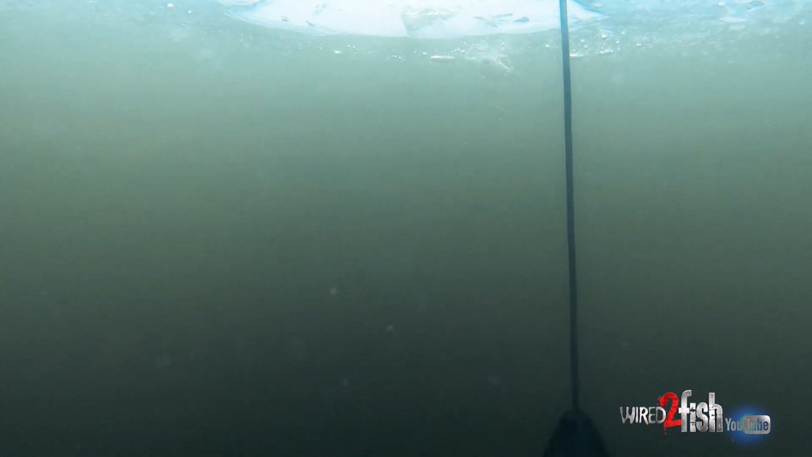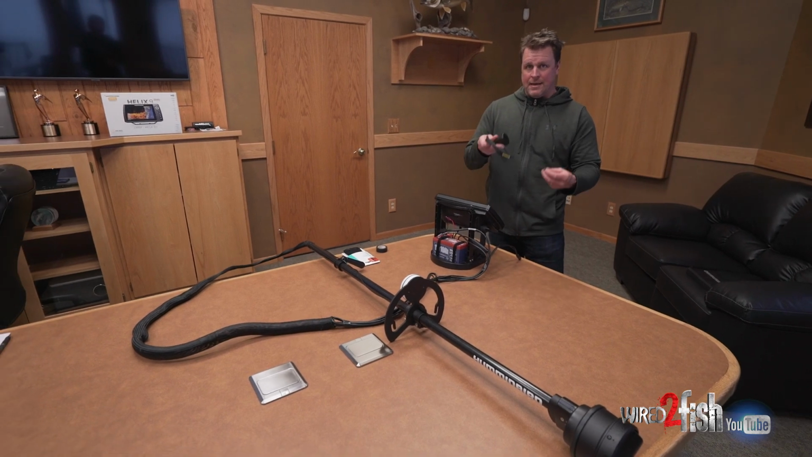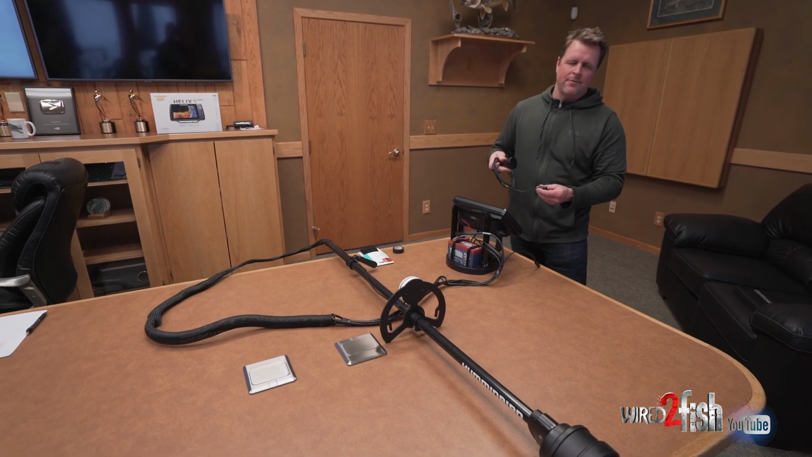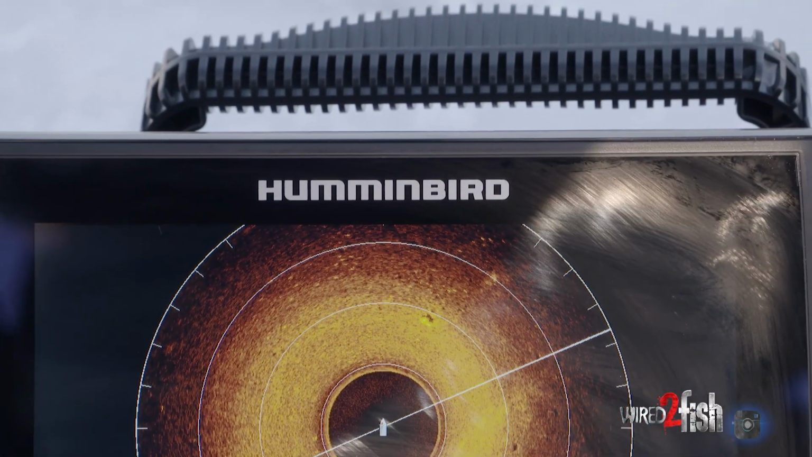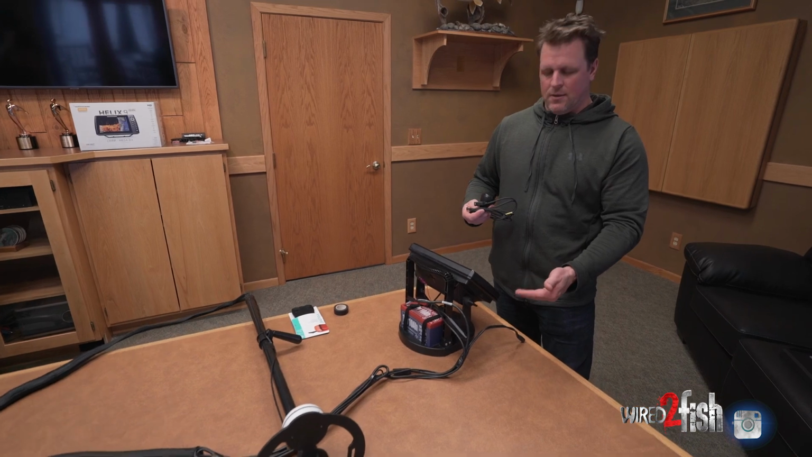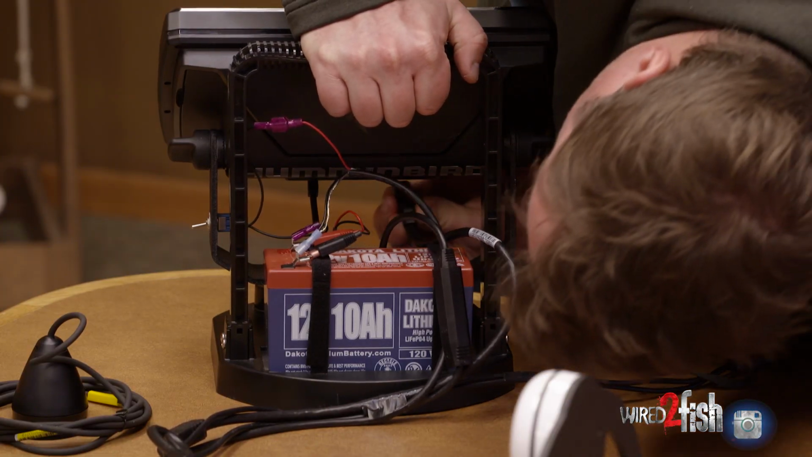Now, at Wire to Fish, we use this as a dedicated 360 unit, but I do want to make mention that with the Y cable, you can have this set up for dual use, both as a 360 unit for locating fish, and then to drop it down the hole and use it as an ice fishing fish finder. So I'm going to go ahead and plug in my Y cable.